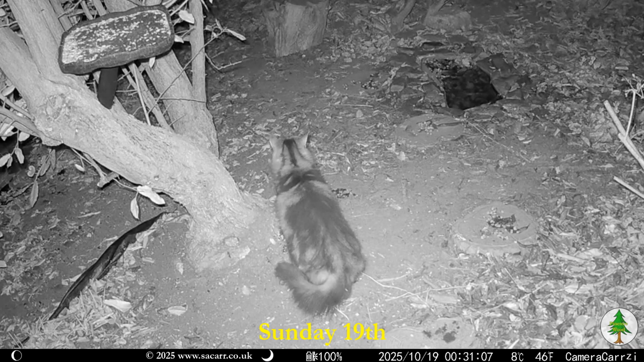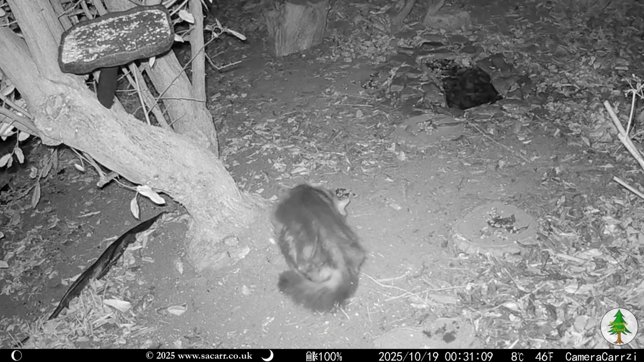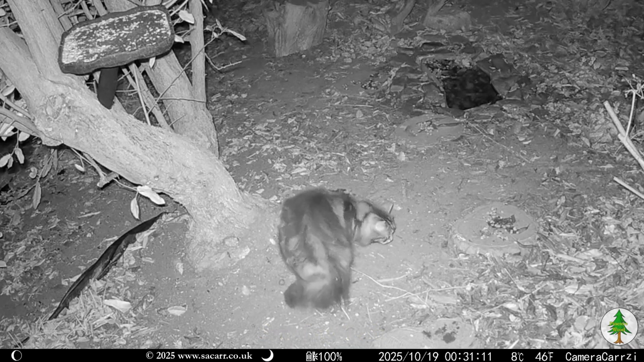Another cat arrived at midnight on the 19th and hung around for about 5 minutes before moving on.